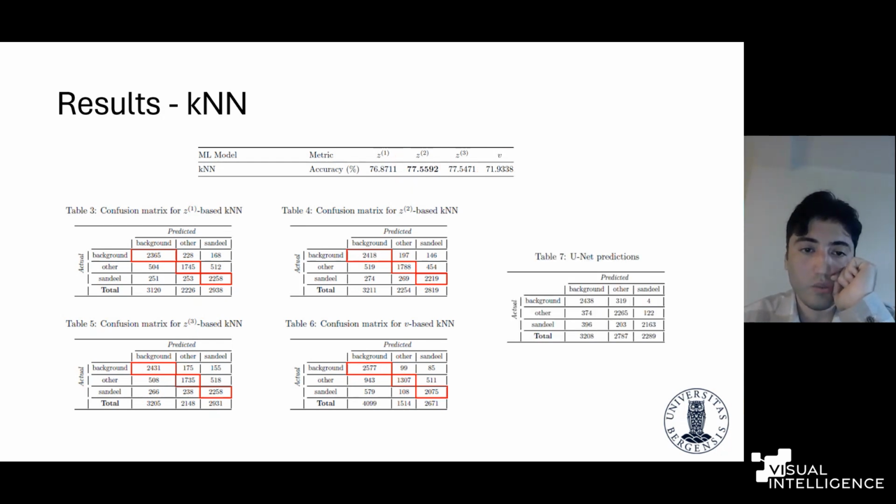And to compare the result with the state-of-the-art method, which is UNet model applied on the same data set, we use the trained UNet model, and then we extracted the predictions for the corresponding patches for the pixel values. And from pixel values, we also labeled the patches to produce the confusion matrix. And the UNet predictions accuracy was 71%, which is like pretty good.